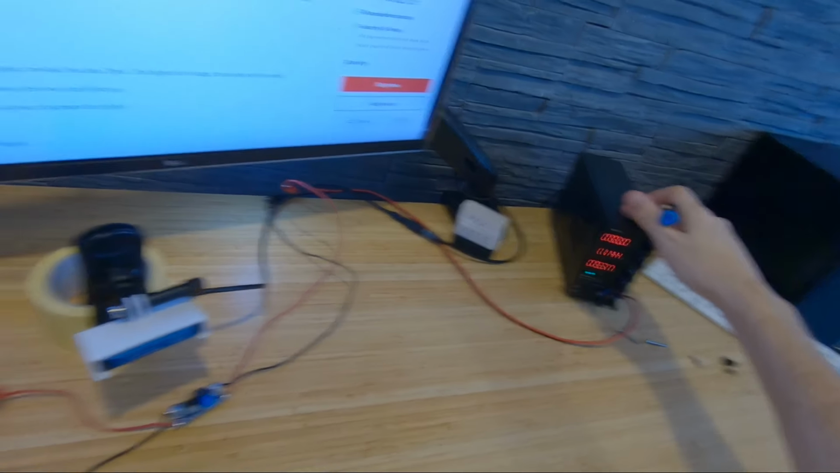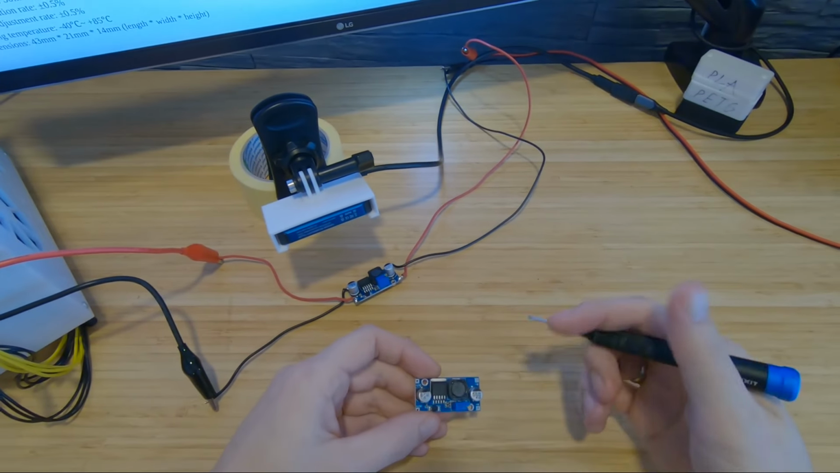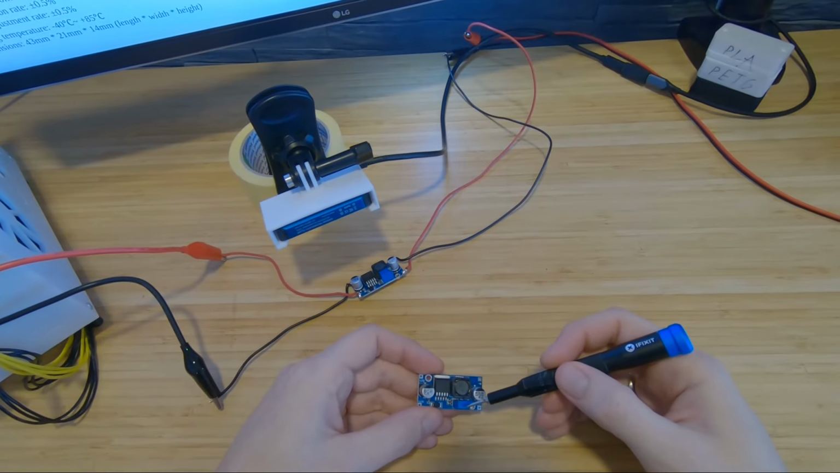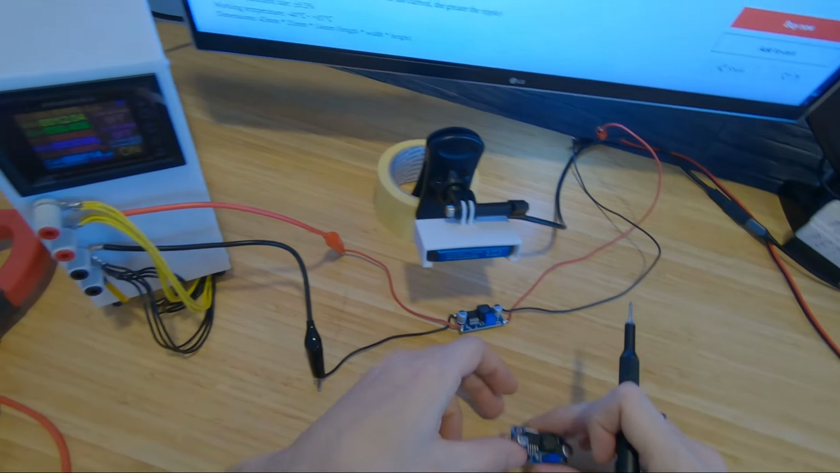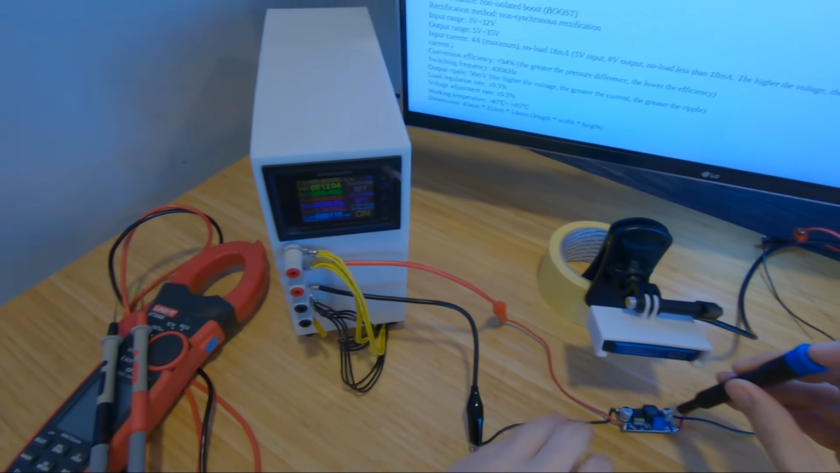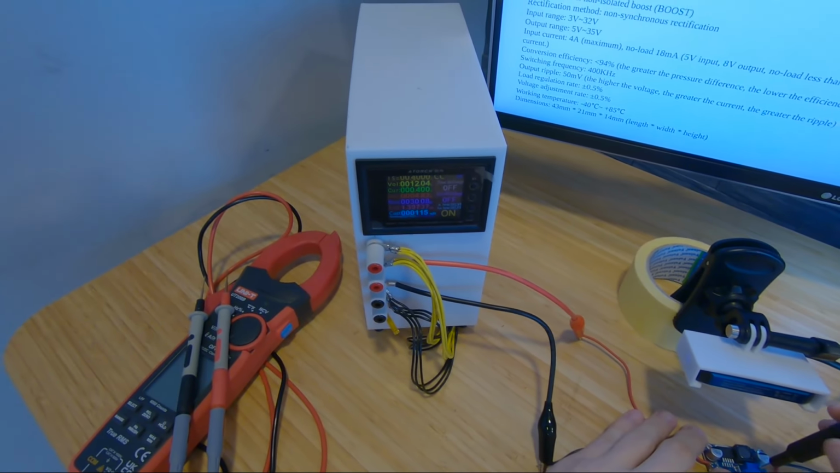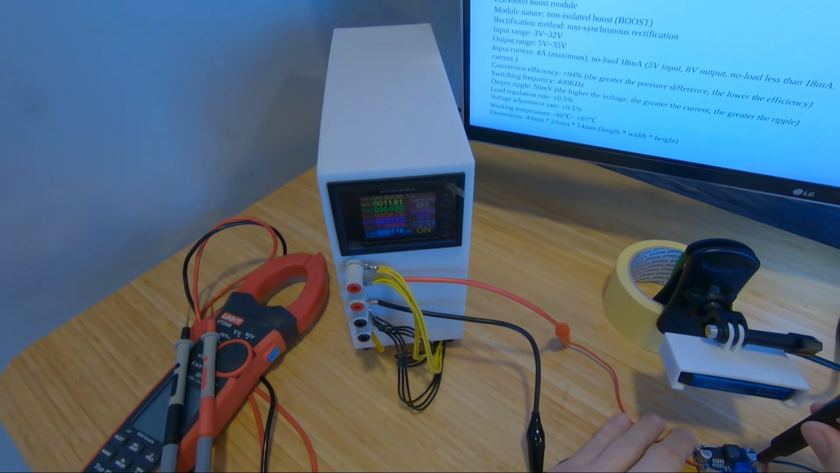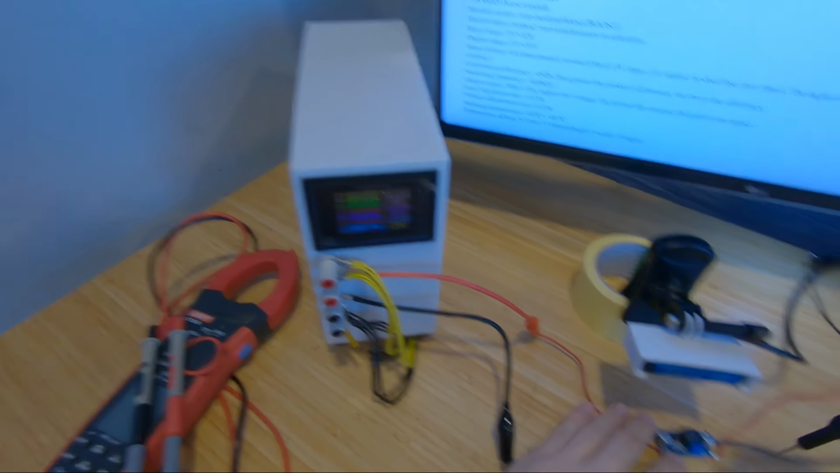You have your source, the load, and you have your potentiometer that you regulate your output voltage with. For regulating the output voltage, which you can see here, if you go clockwise, it will lower the voltage, and counterclockwise will raise the voltage.